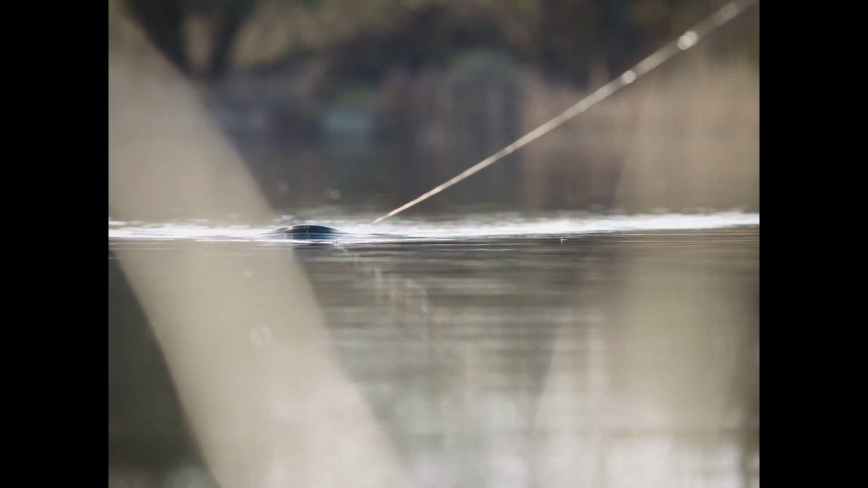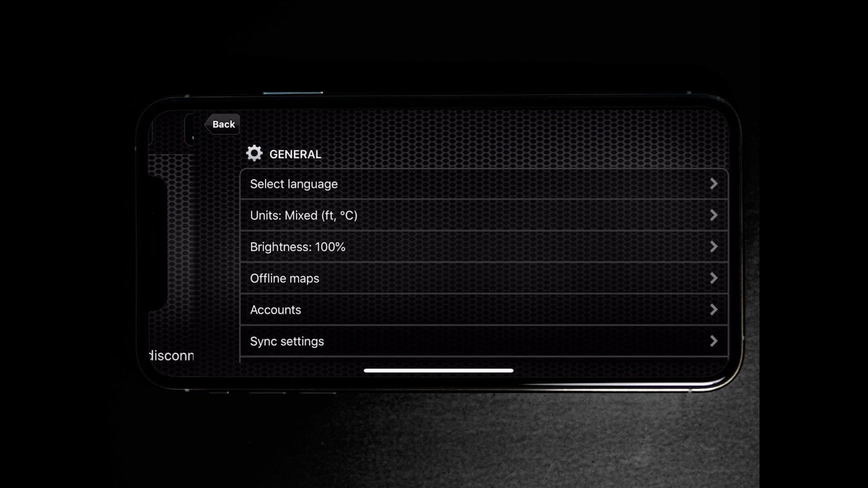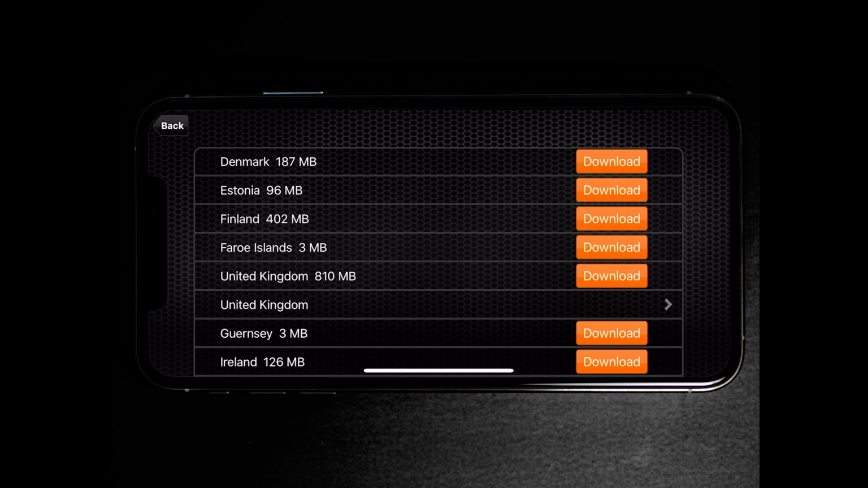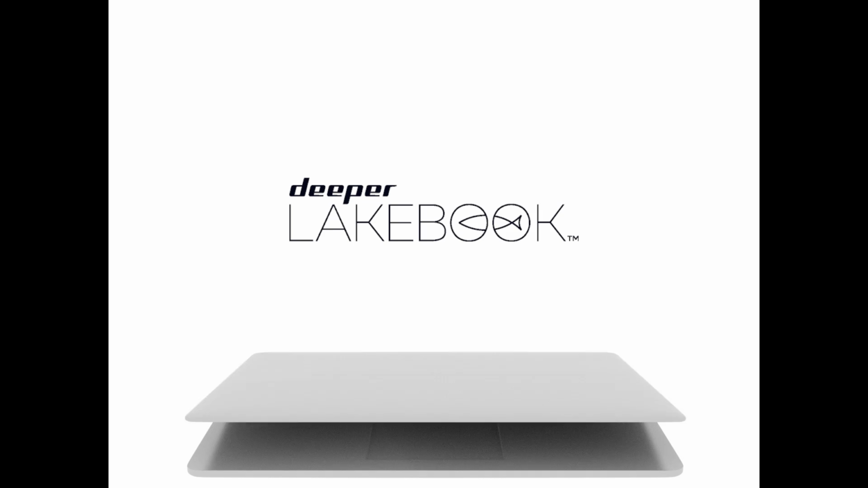So once your lake is all mapped out and you want to view them again in offline maps, you can do this by simply going into settings, offline maps, then select Europe, select Northern Europe, select UK, and then select download. This makes sure your maps are available to view on your phone at all times.